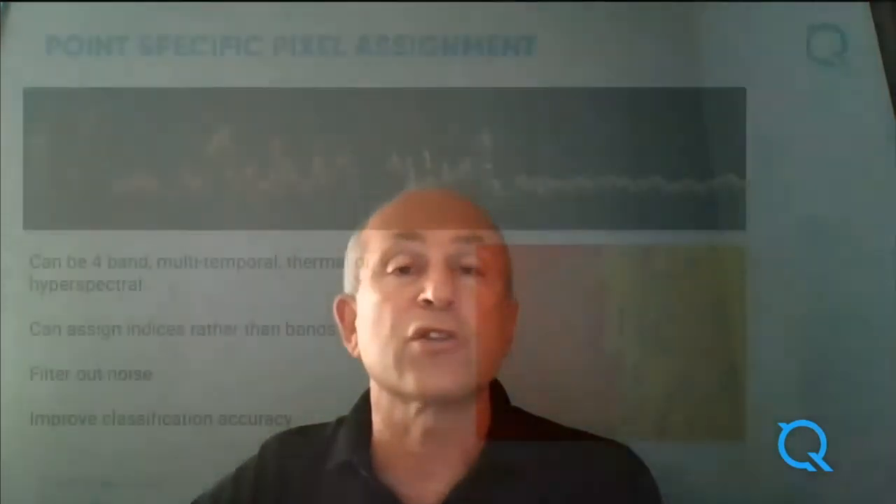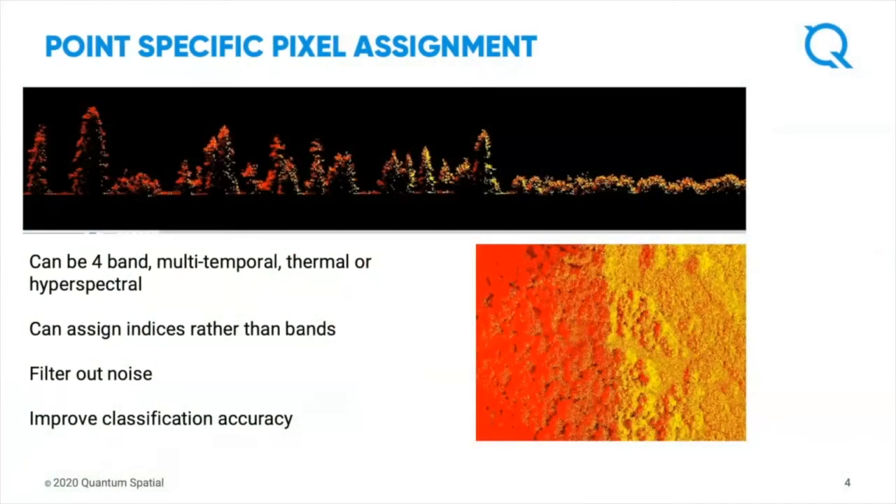Basically, this allows us to build, so it gives you an example here. This is a point cloud on the top, and this on the bottom shows which image was applied to which point on the canopy. We can do this with 4-band, we can do it with multispectral, with hyperspectral, we can do it with thermal. And so we can assign individual pixel values, we can assign indices, we can assign whatever we want, and then we can filter out the noise and ultimately improve the classification.